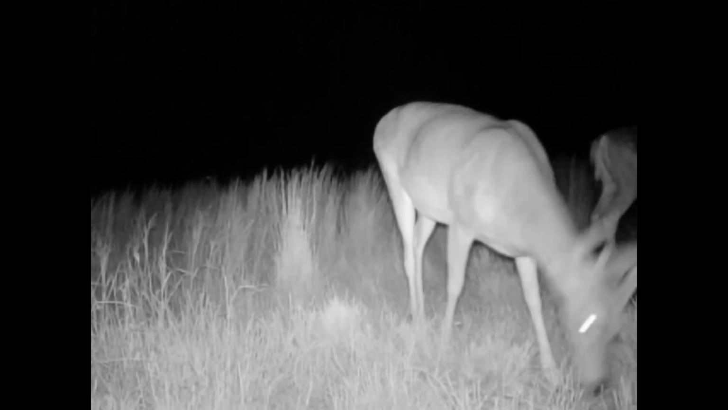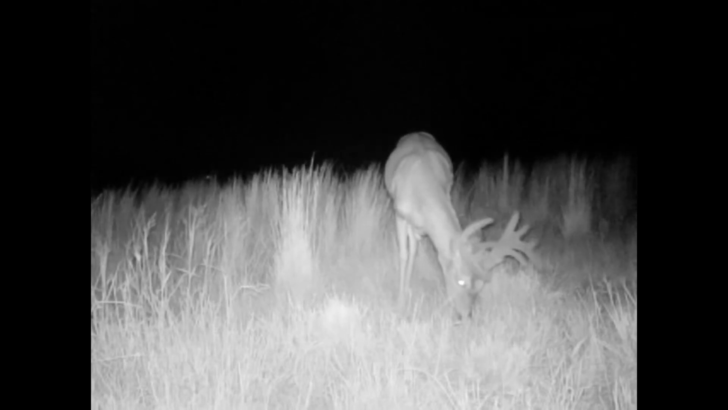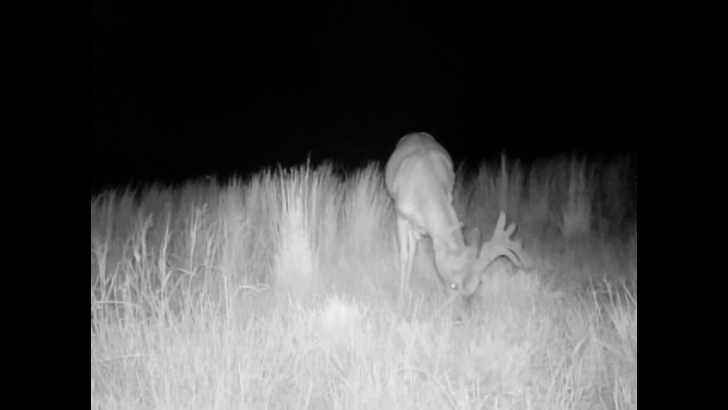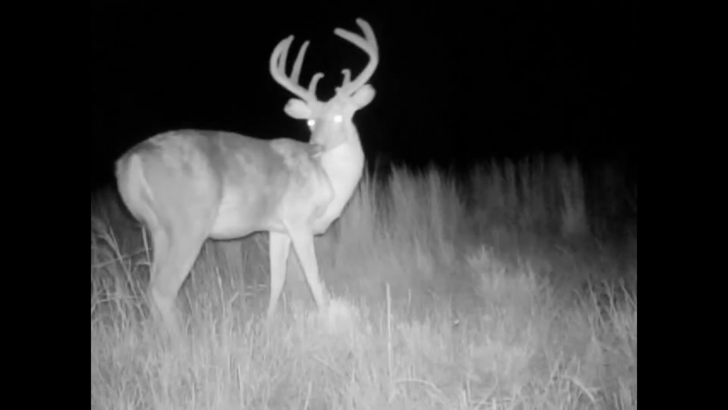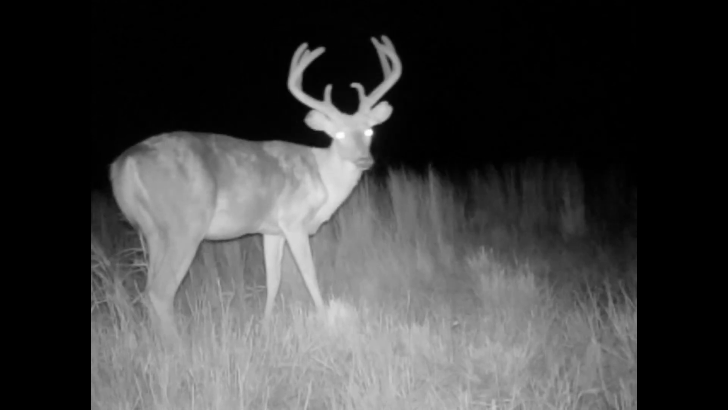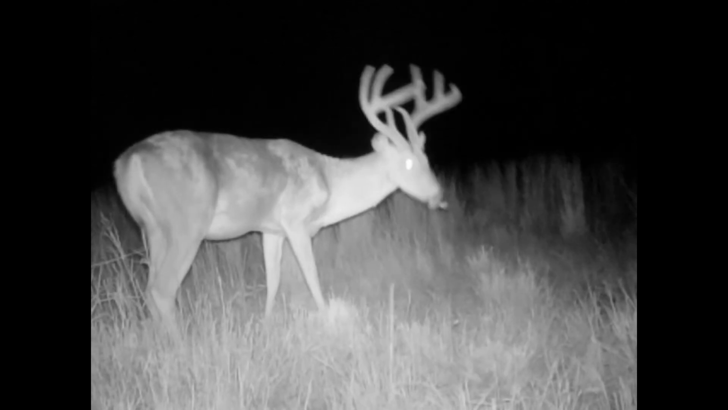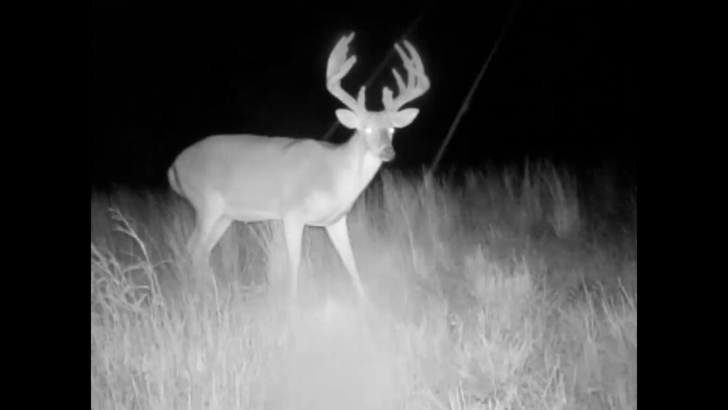There's Mac again. Mac just loves what I put on the ground there. God, I gotta let him pass. There's Slick. You can tell Slick by his drop tine, by his ears, and the crooked horn brow tines. I was really worried he just took off or something, but there's Tumbleweed.